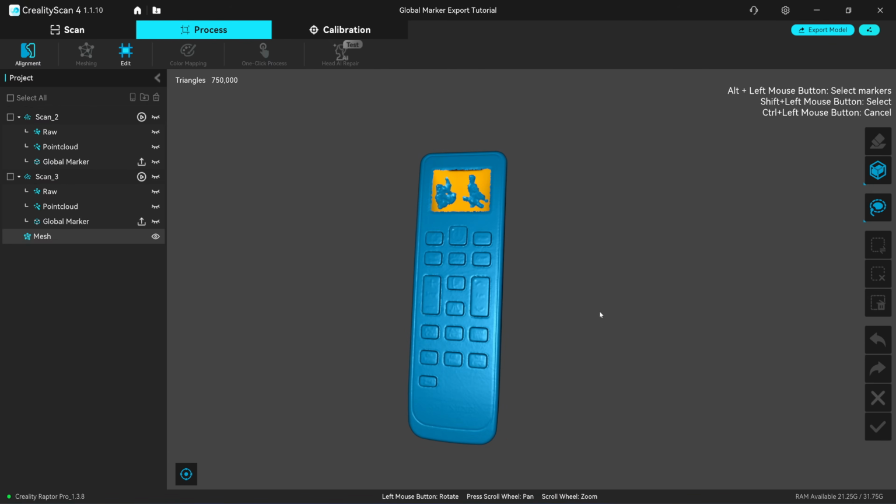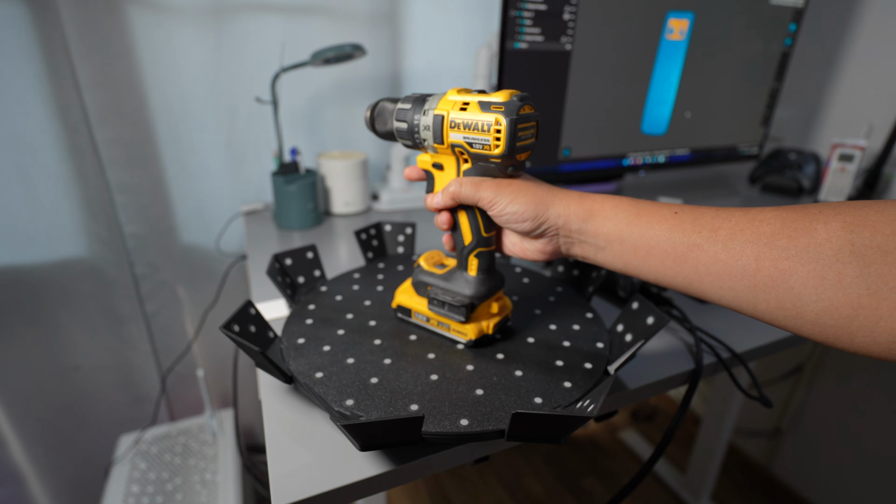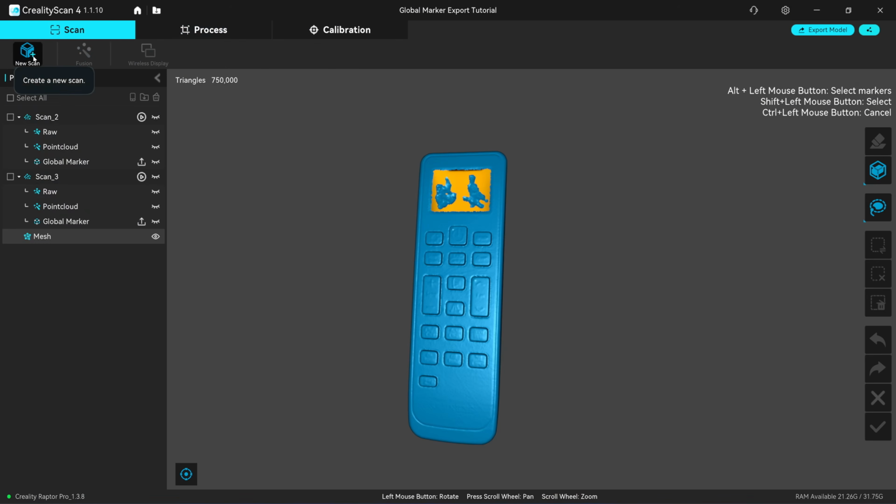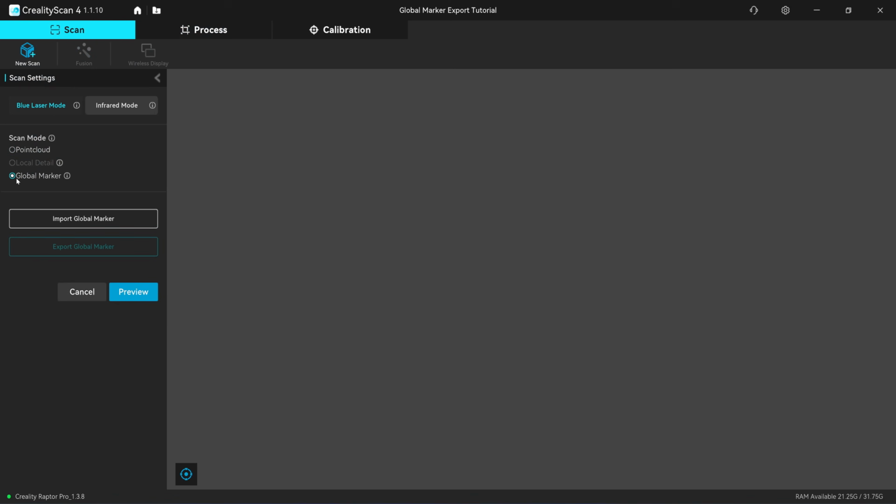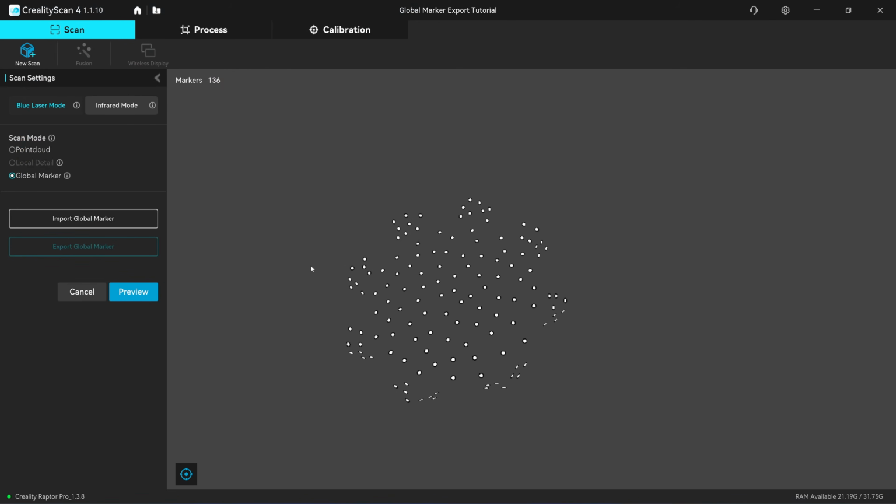Okay, let's try something bigger. Let's try to scan this one. It's quite tall, isn't it? Click on scan, new scan, global marker, import global marker. Okay, so here we go. Ready for point cloud scanning.